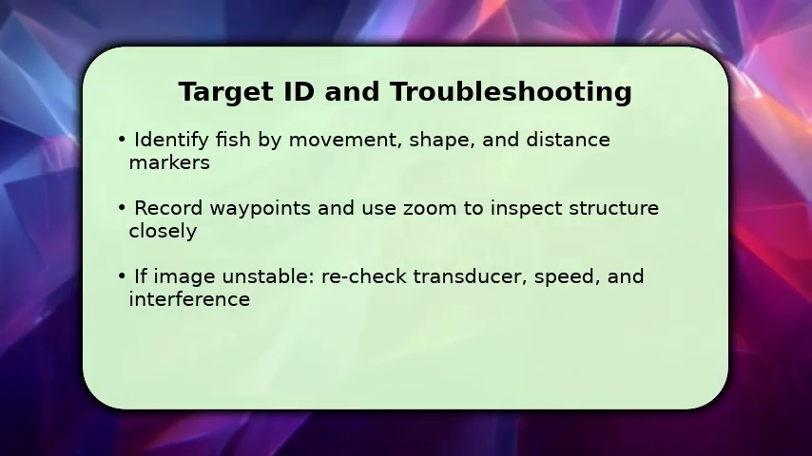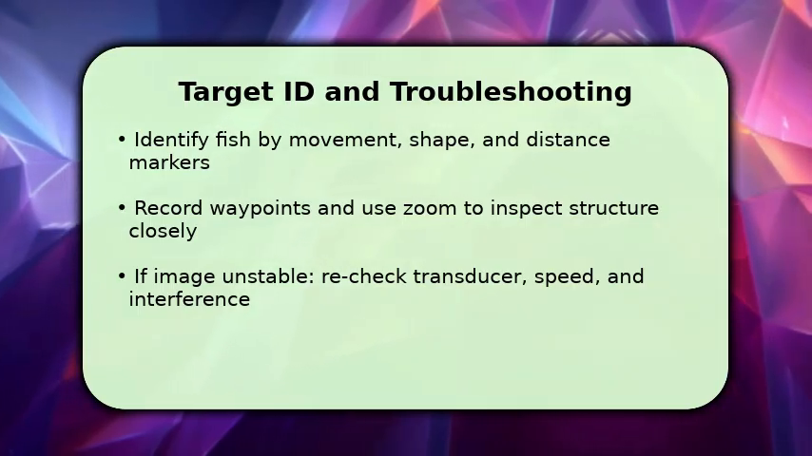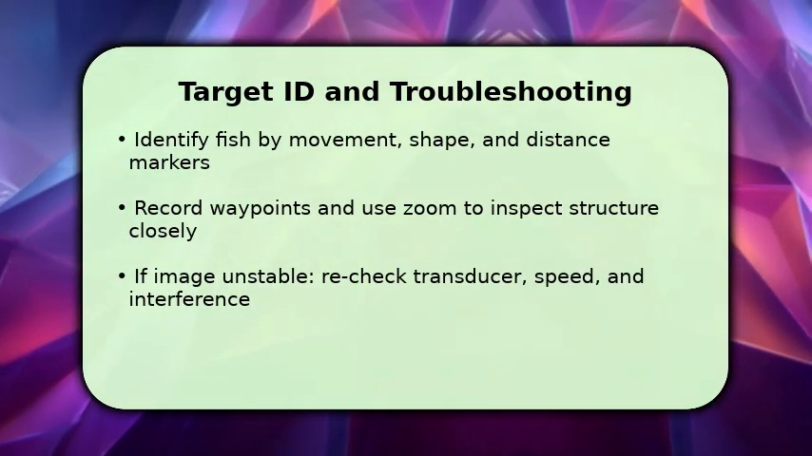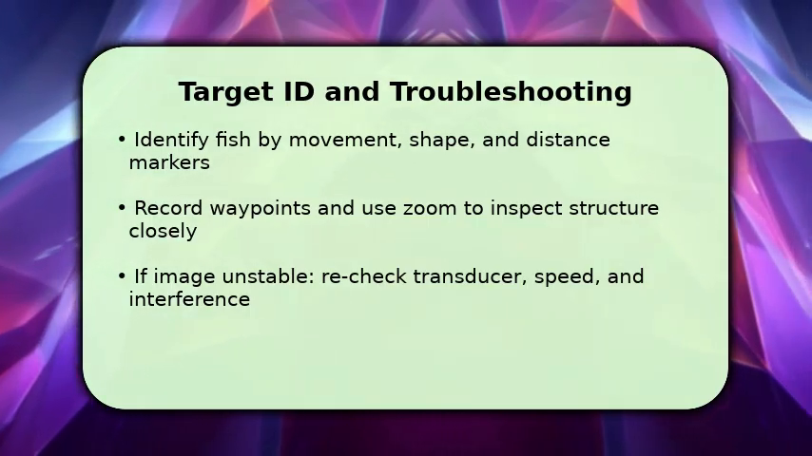If the image jumps or fades, make sure the transducer is solid, reduce boat speed, and move devices that may cause EMI. Sometimes rerunning the heading calibration fixes misalignment. Finally, adapt sensitivity and filters until targets separate from back.